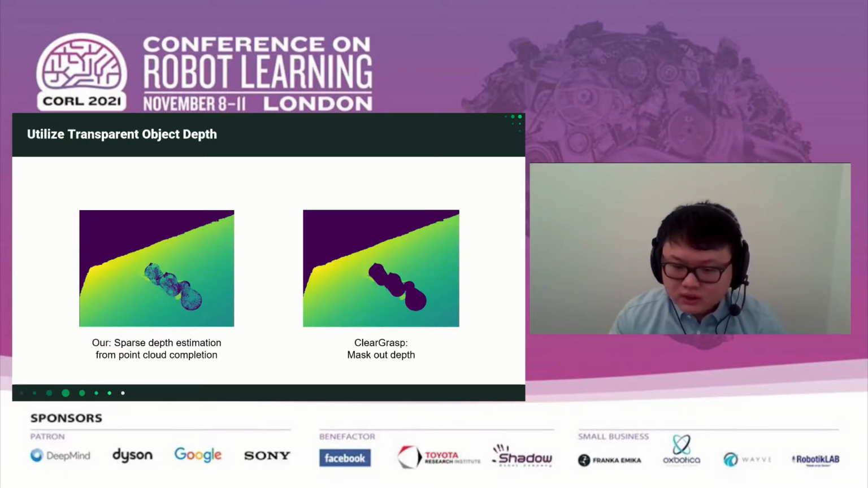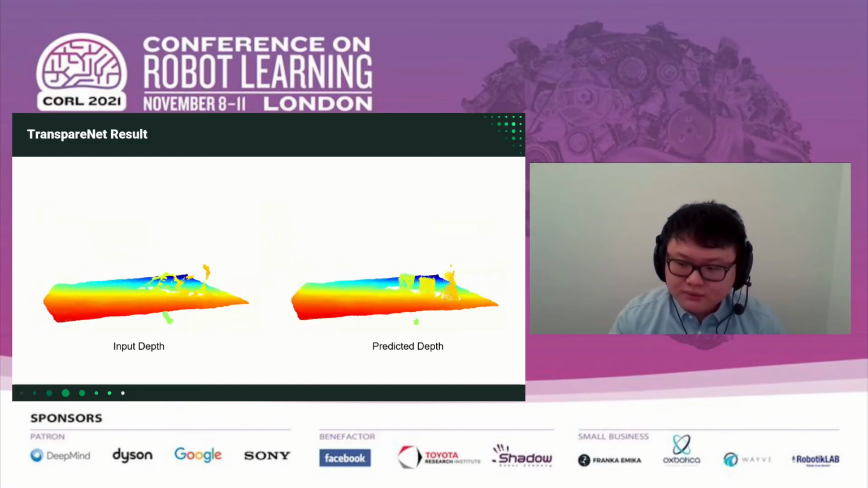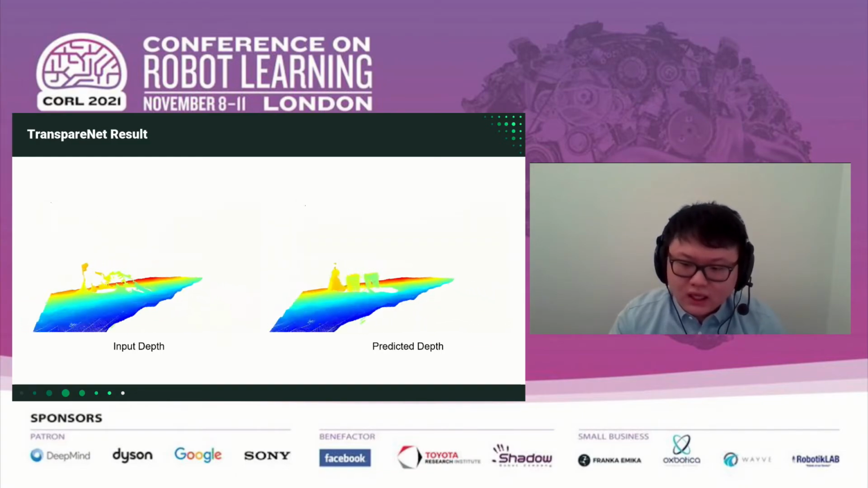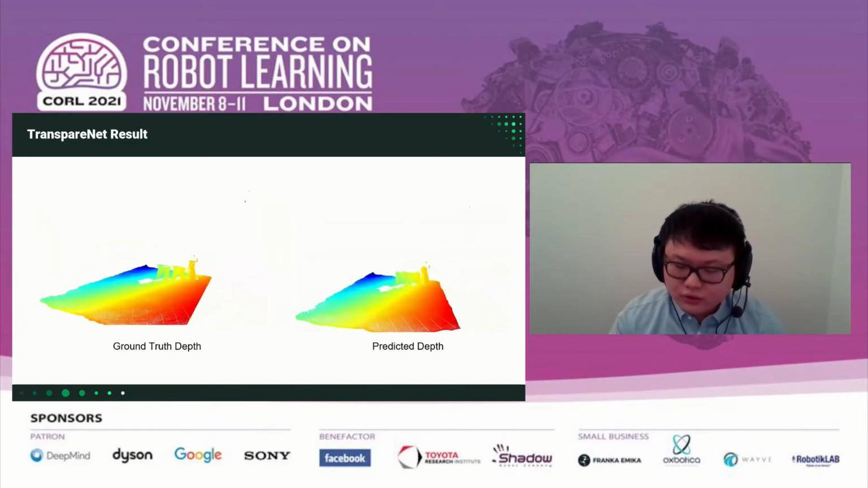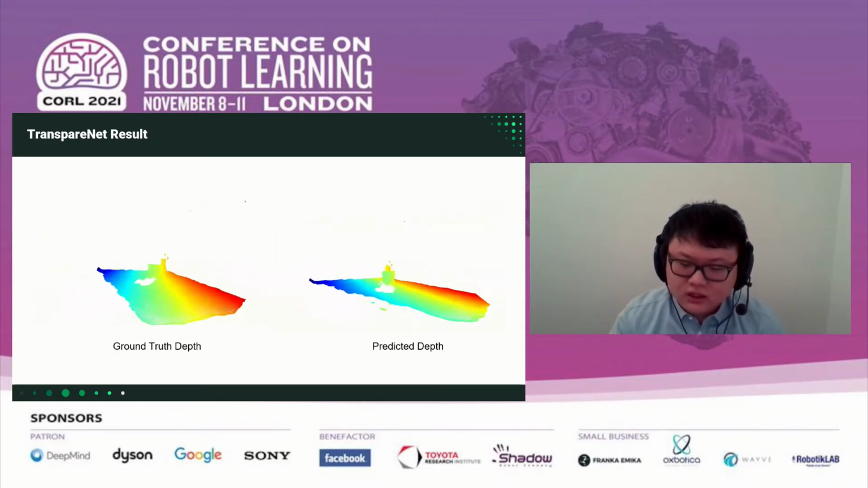When we compare it with ClearGrasp, which chooses to mask out the transparent object depths, as shown on the right, TranspareNet can recreate the object depths with high accuracy, and when compared to existing methods, it outperforms the state-of-the-art LIDF